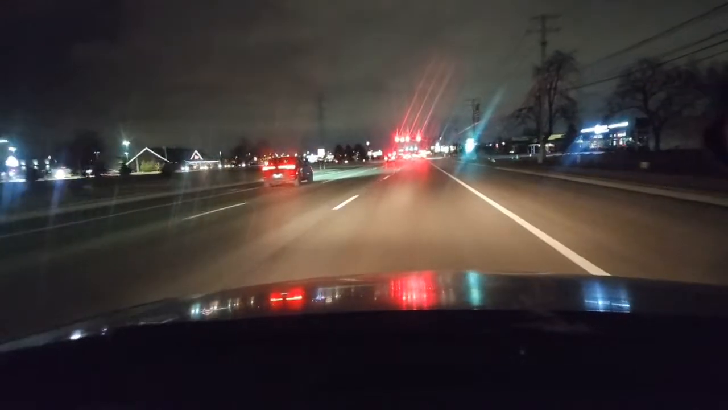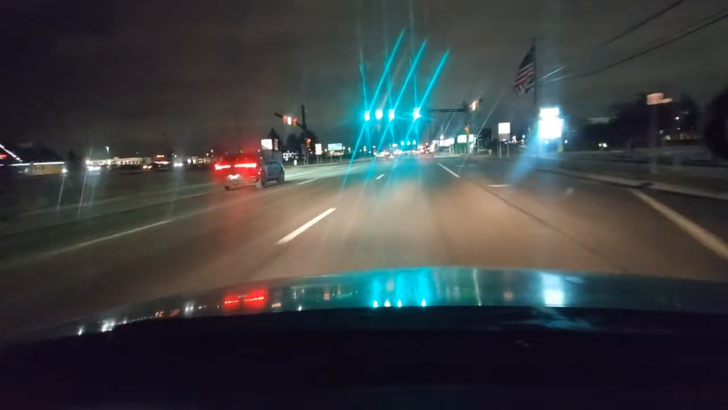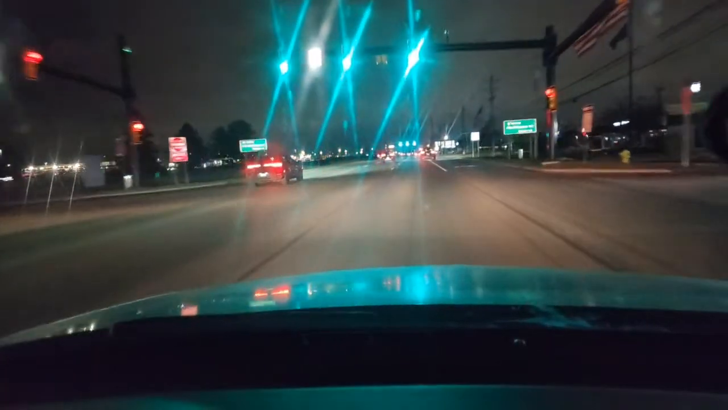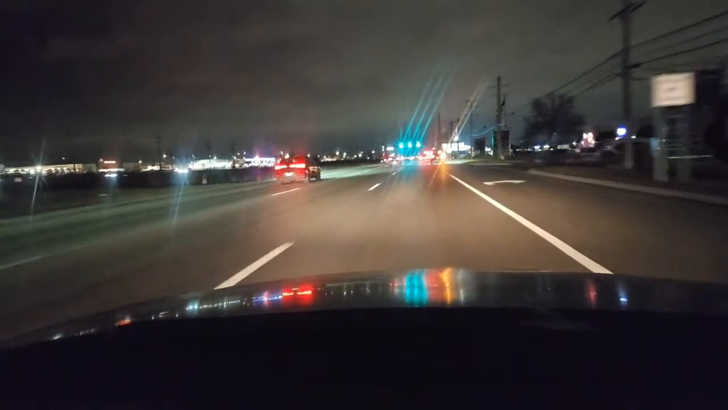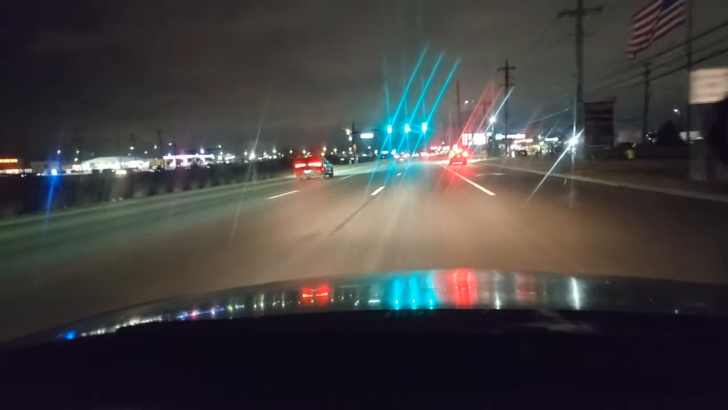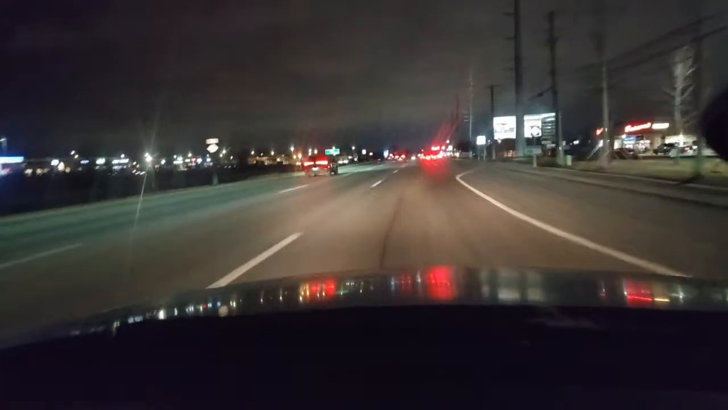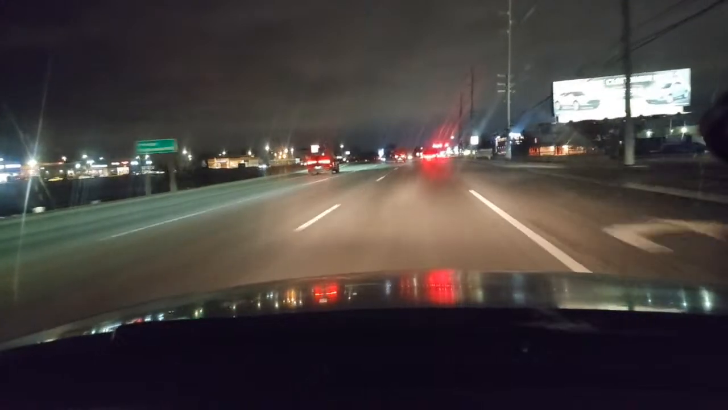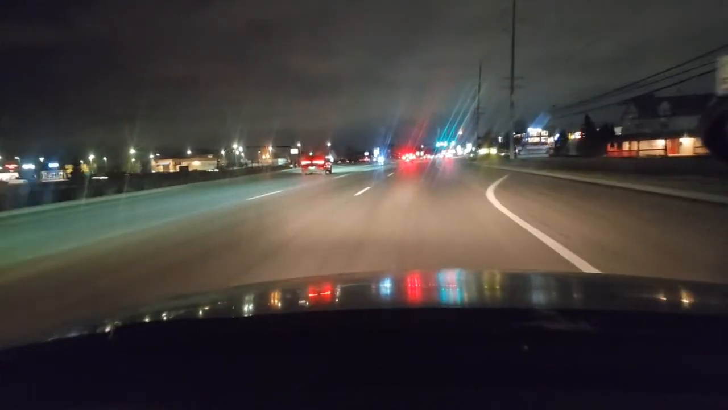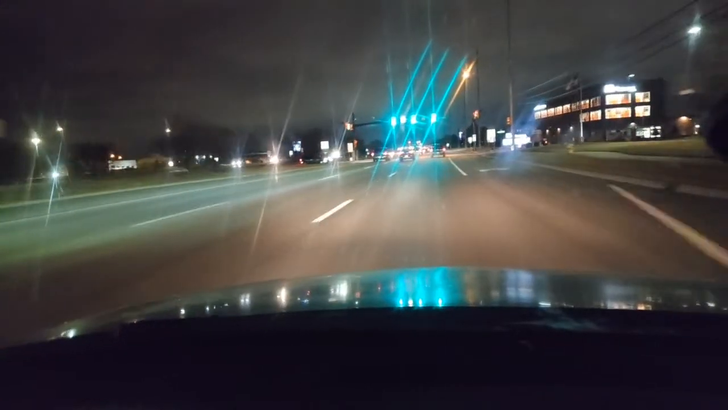And we're cruising about 45. And we're just taking our time. That's what you would do. You see that car drifting up there ahead of us? See another police situation up here to the right, I believe. And I'm trying to keep space.